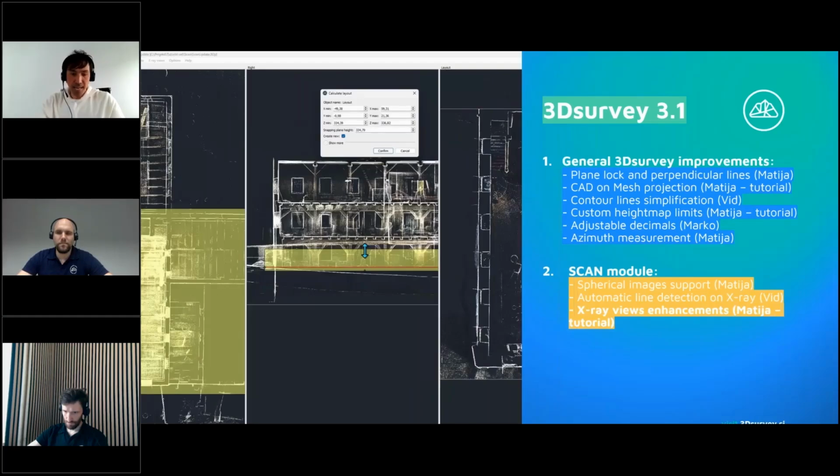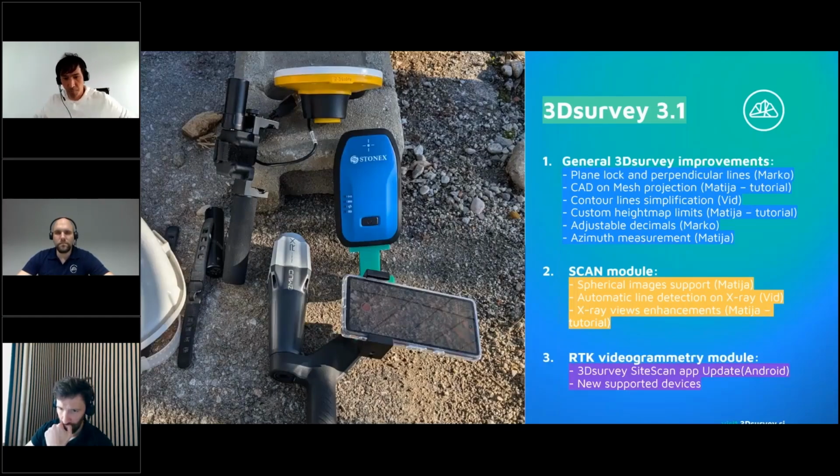Then the third one, based on direct feedback. Immediately as we released the scan module with all its interesting features, we got feedback from customers and partners: please add this, and that. We listen to this and we add it. So a lot of enhancements, speed-up improvements, an additional option to duplicate the layouts and everything like that. Mattia again will spend a few minutes on this one and show you, and then at the end I will mention what we did with the RTK videogrammetry model.